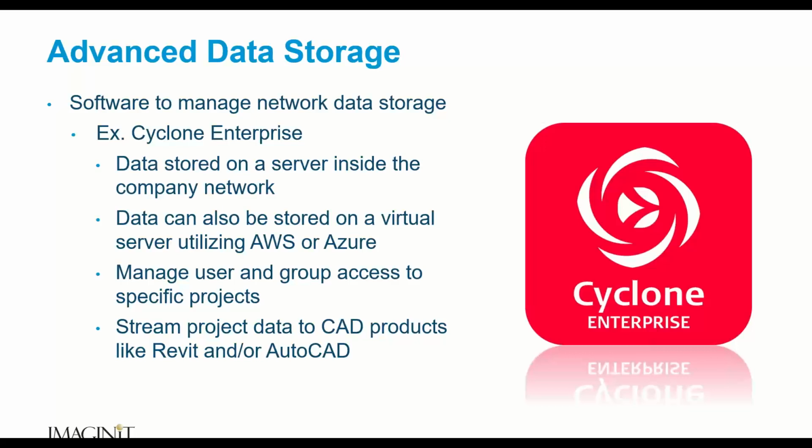deploy our Cyclone Enterprise on AWS or Azure. We can even put it in a demilitarized zone on our own network. Right? This allows us to manage user access and group access to specific projects. And then, of course, the end result is us streaming project data from a server, rather than having to copy a file from one person's computer to another to another.